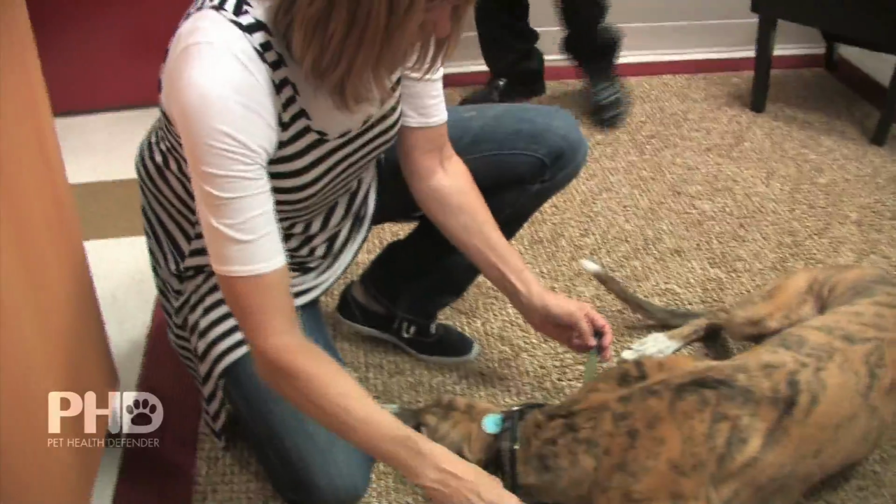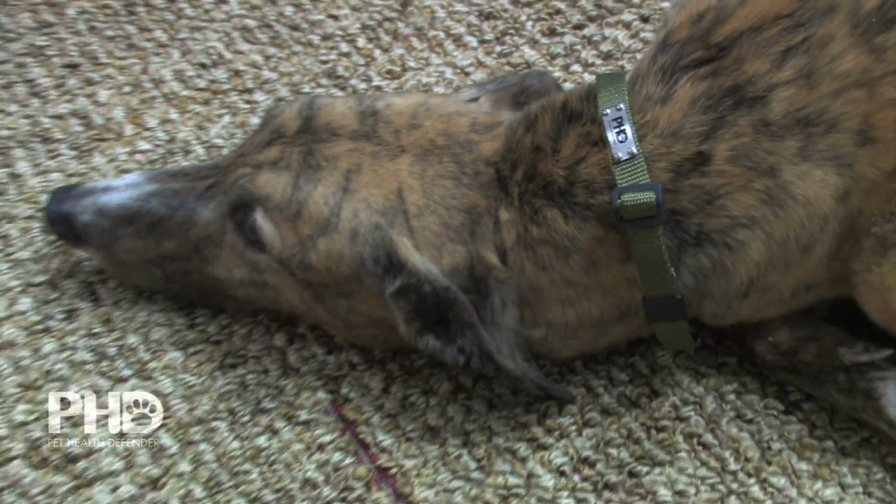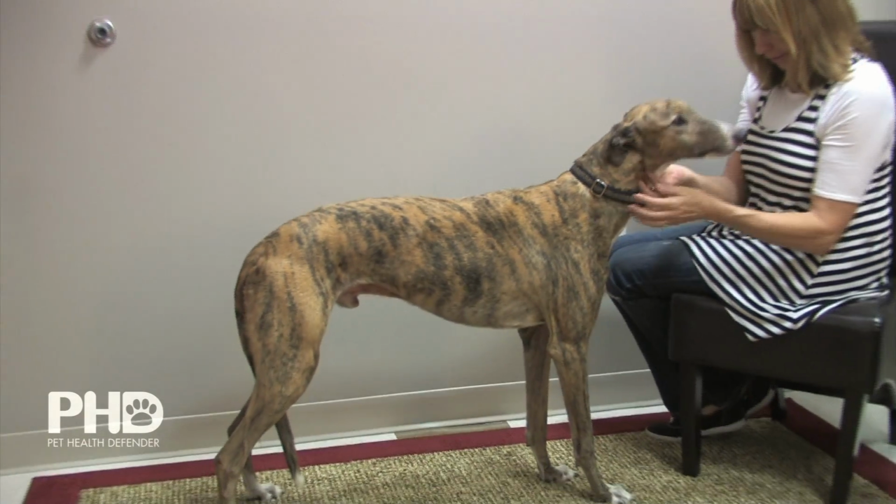We put a PhD on him after his first thermogram, and we did another thermogram. You could see after the PhD that there was definitely an improvement from his previous thermogram.